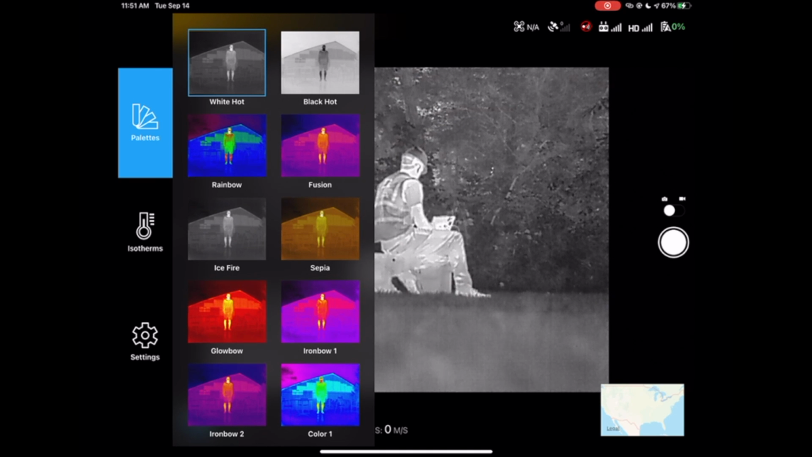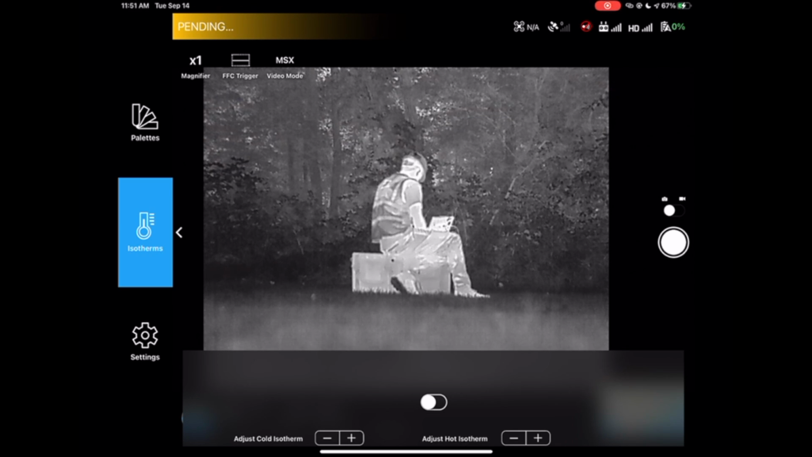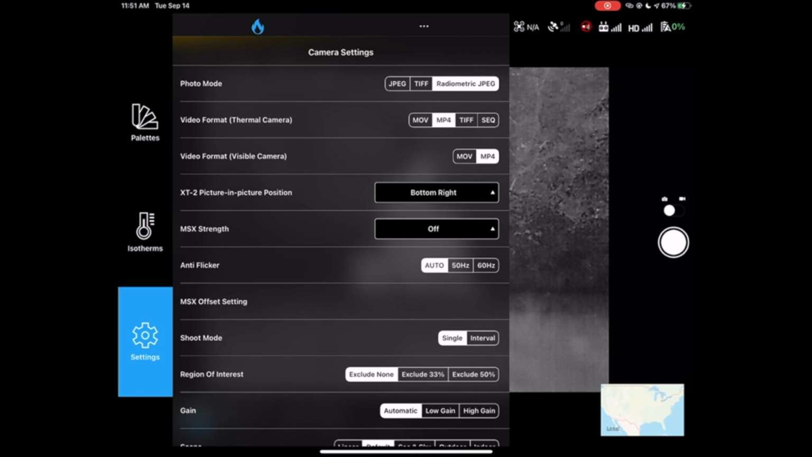And then isotherms, we're just going to leave these off. We're just not going to really mess with those. And then go into the settings here. So the photo mode, this is really important. Photo mode needs to be radiometric JPEG at the top here. So basically, if it wasn't like that, then when you get back to the office, there wouldn't be any metadata in the photos. So you wouldn't be able to get temperature measurements from using a software platform like FLIR Tools, stuff like that. You wouldn't be able to actually get the measurements later on the computer.